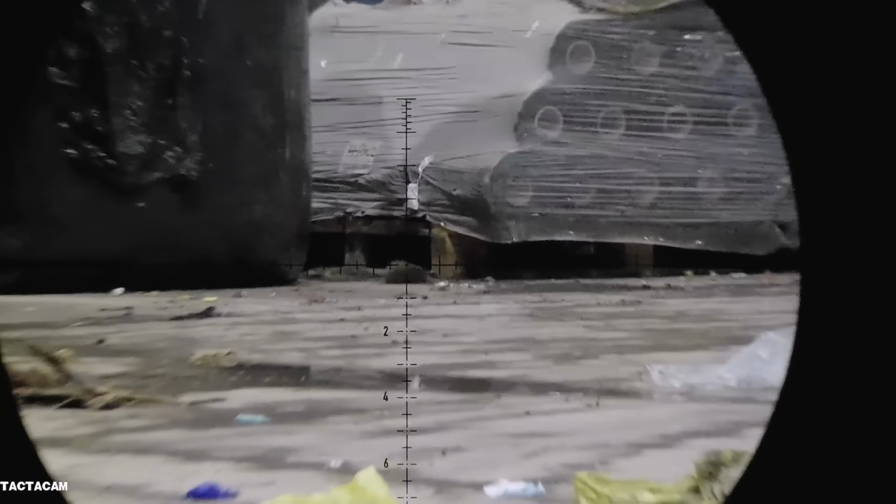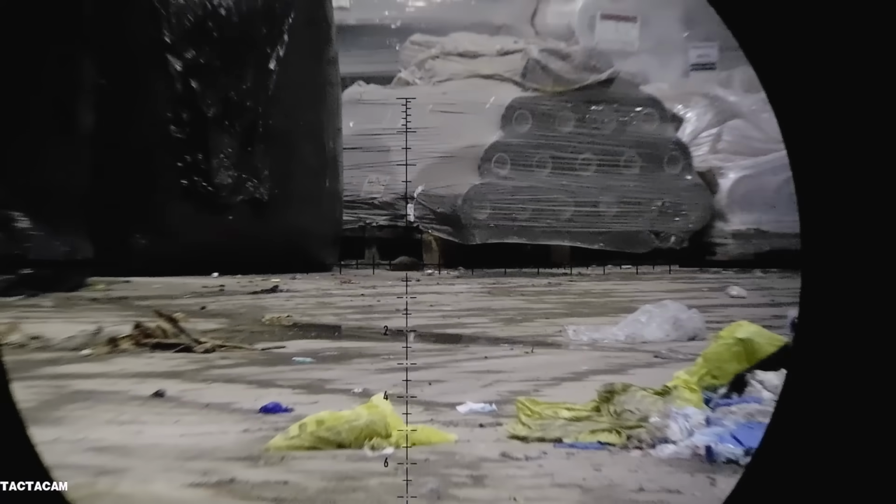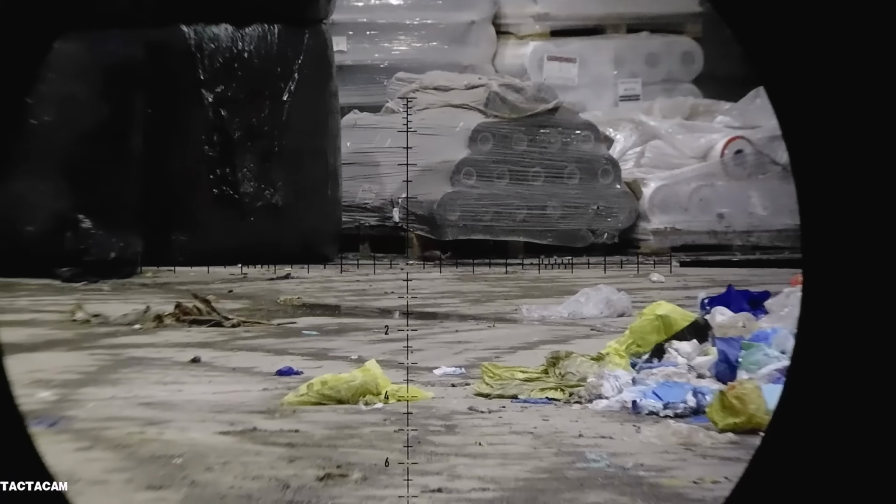And he goes down lovely. So yeah, nice start to the night. Another rat here. I've not got my rangefinder, so I'm guessing this range is probably 45-50 yards, to be fair. So I'll use the same holdover. And down he goes. Absolutely perfect.